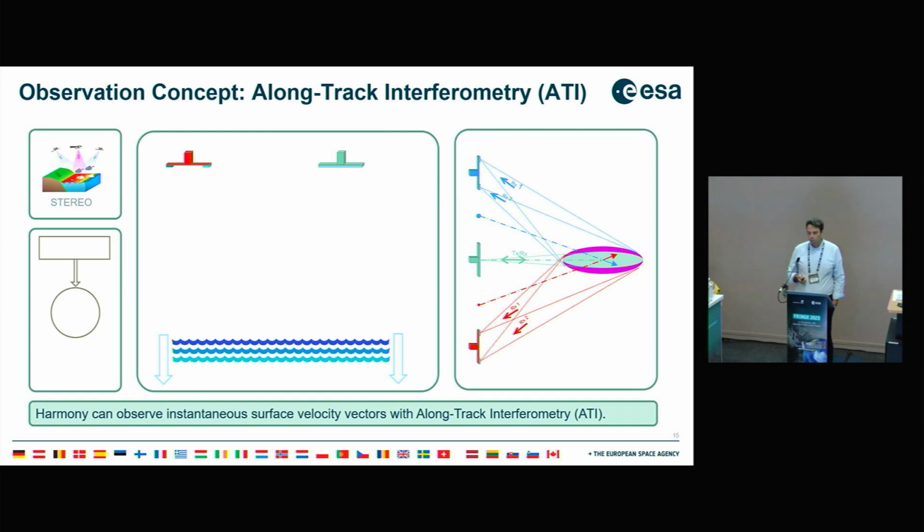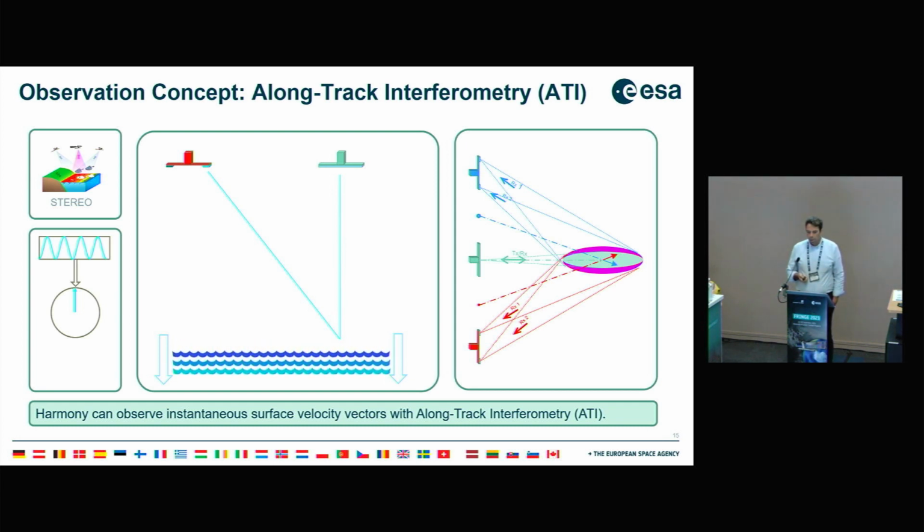So the observation concept for along-track interferometry. I will briefly explain how this works. This is the green one, Sentinel-1. Sentinel-1 sends a pulse. It's being received, and as you see there, Harmony will have 2 subapertures receiving the pulse. Then if you give a bit of time, of course the sea surface moves, and the next pulse is transmitted and then received by the second aperture. Of course, 2 things have changed: the surface has slightly moved, and the angle has also slightly moved. This gives us a small phase difference, which is our interferometric phase, which we can then use to derive the velocities.